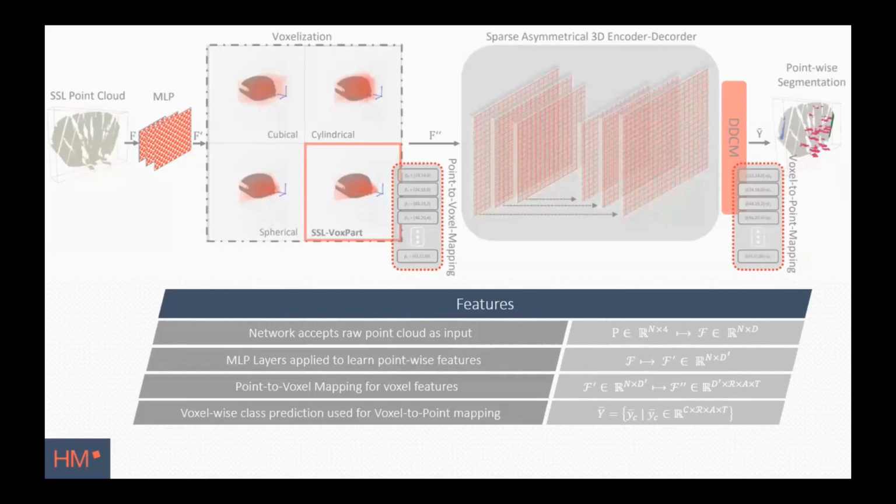Our network in general accepts a raw point cloud as input. We enrich it with handcrafted features so that we have a 9-dimensional point feature. These features are initially assigned to the voxels they correspond to, and are then processed by pre-MLP layers.